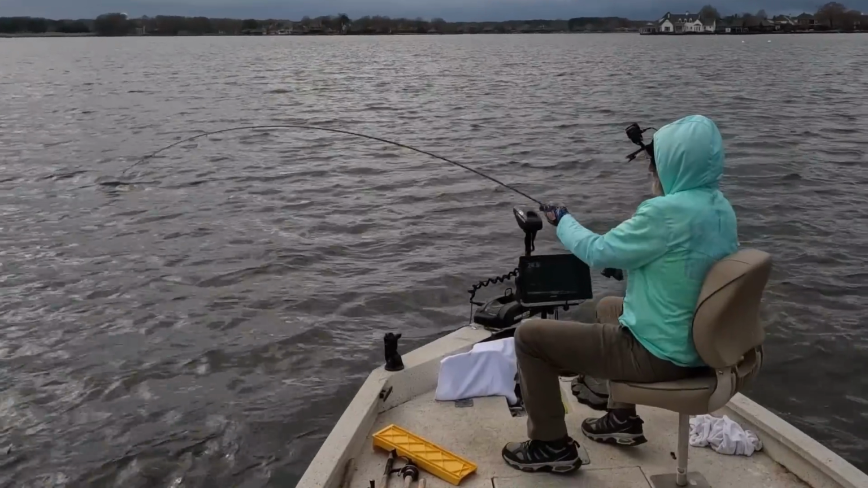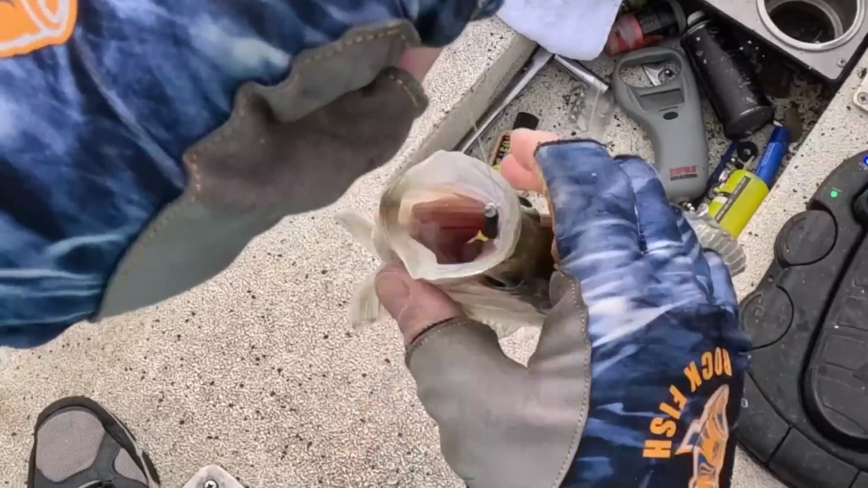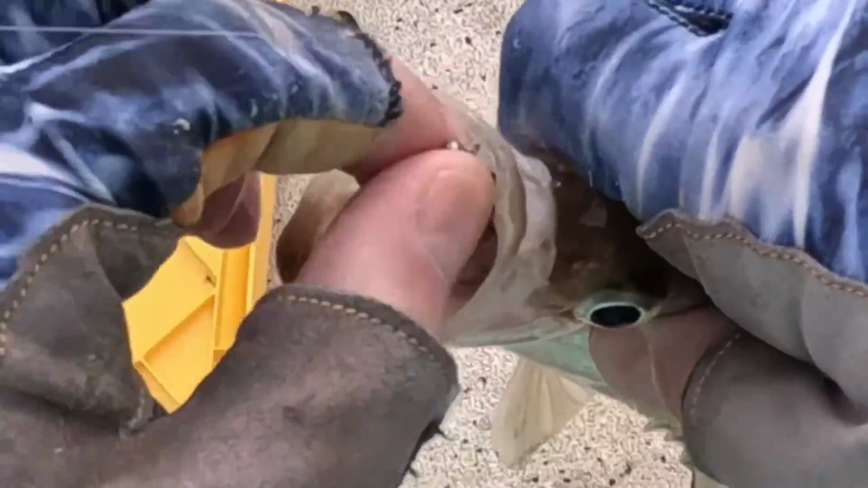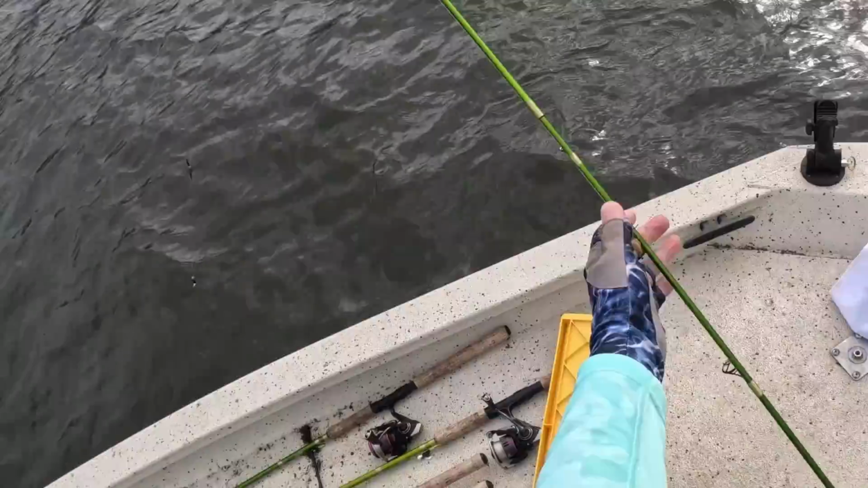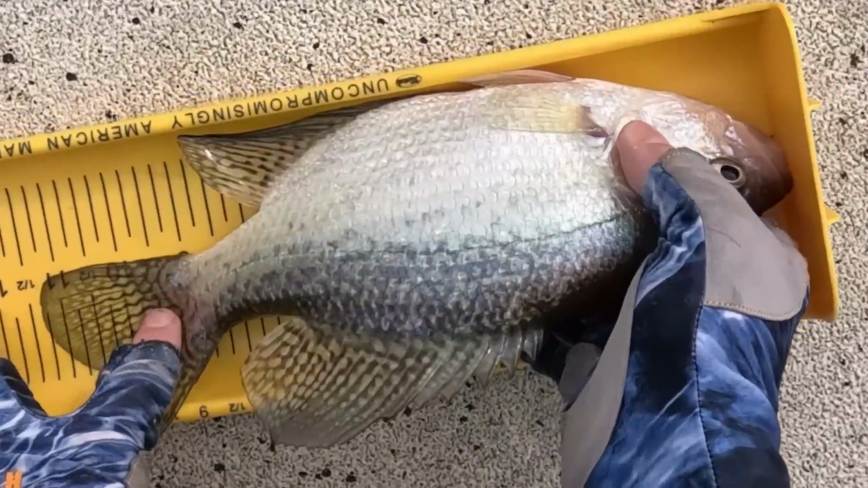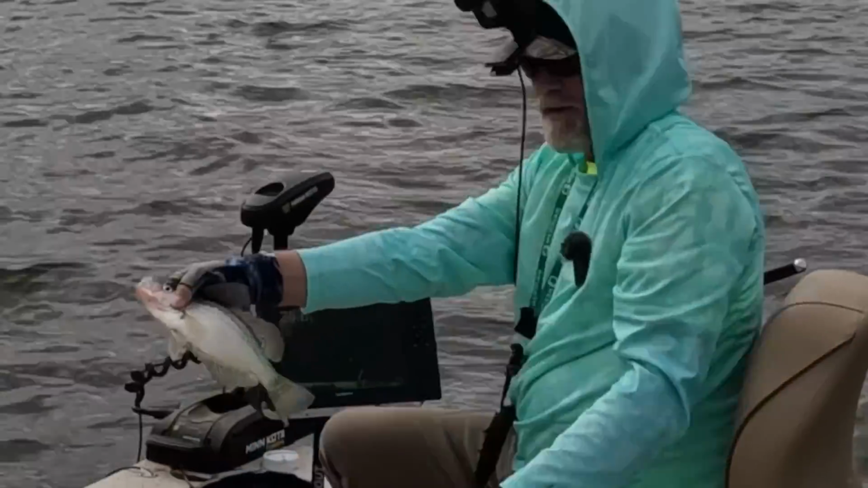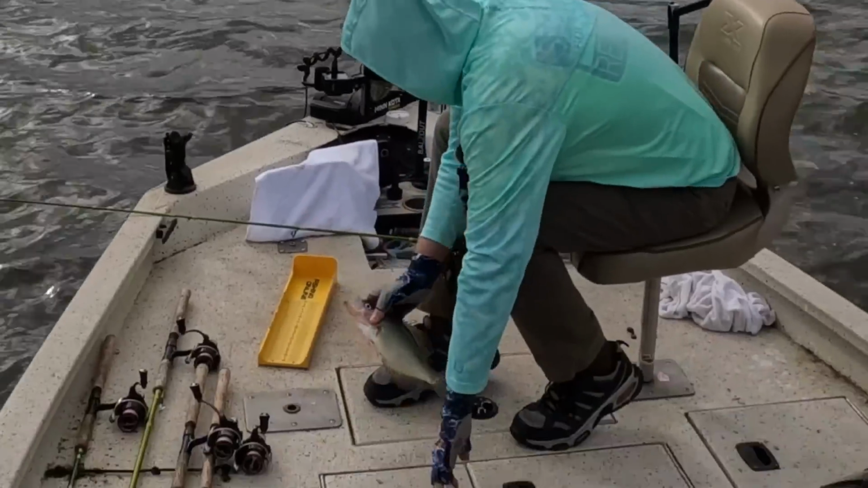Little keeper. Going in the boat. Small one came right off the bottom. Right at 11 and a quarter, black crappie.